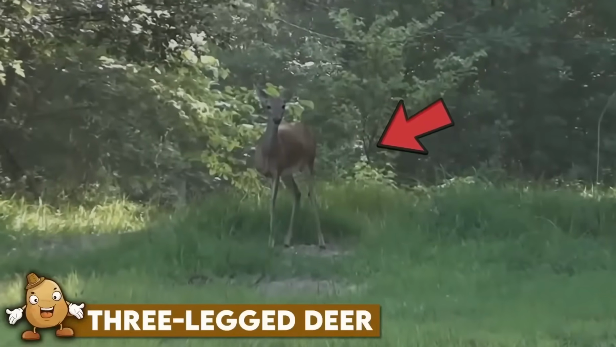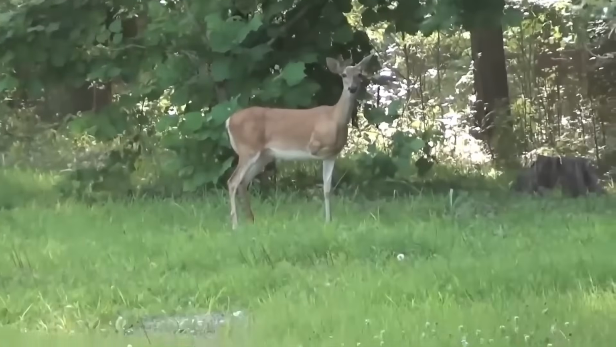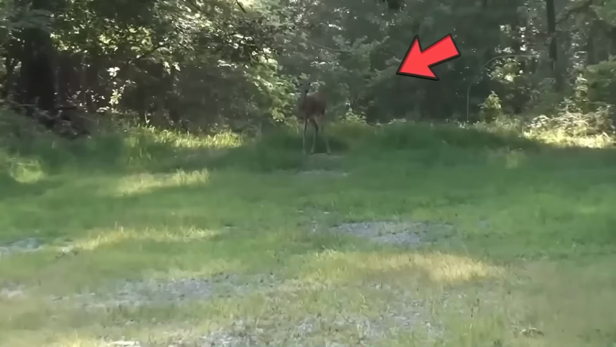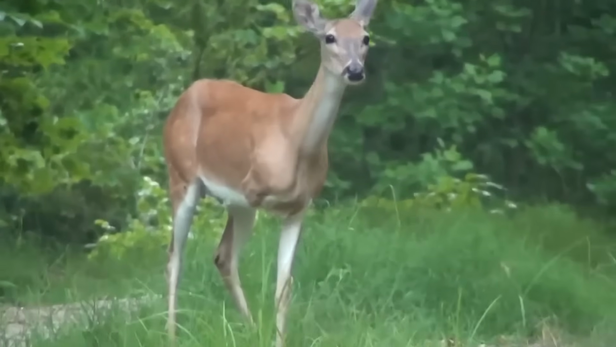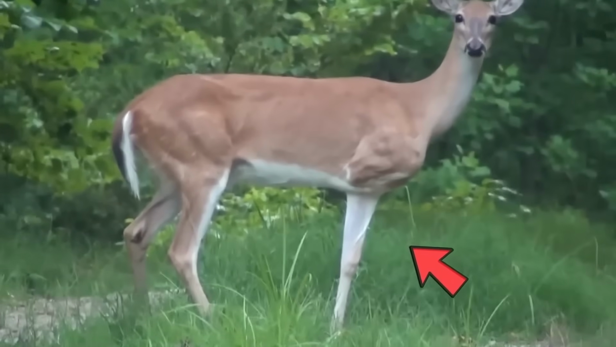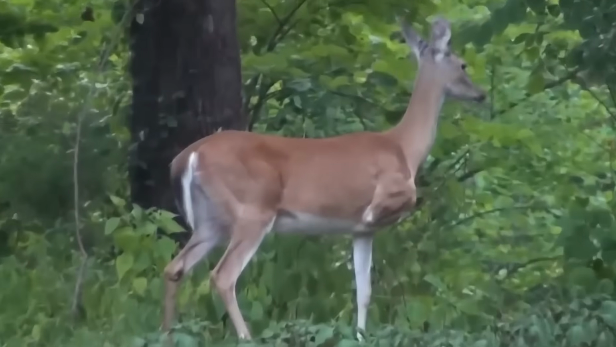Three-legged deer. In the clip, a three-legged deer is seen roaming through a forest or meadow. Despite its injury, the deer is still able to move and navigate with grace and ease. It is clear from the video that the deer has adapted well to life with 3 legs and is thriving in its natural habitat. The sight of this deer is a testament to the resilience and adaptability of wildlife in the face of adversity.